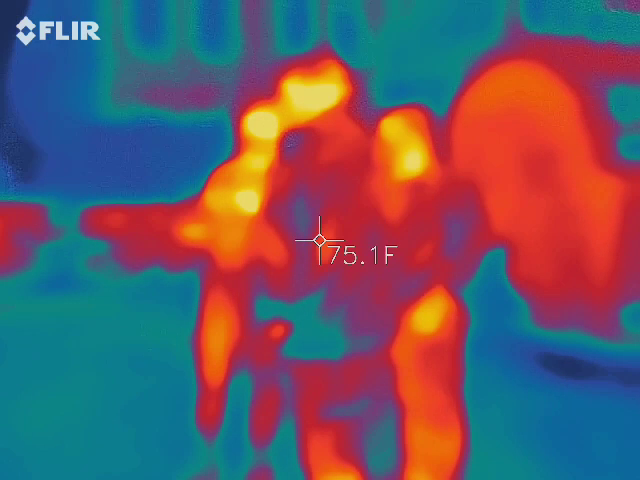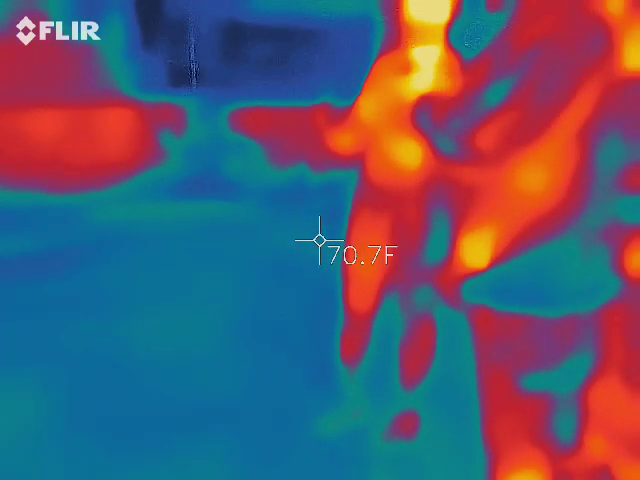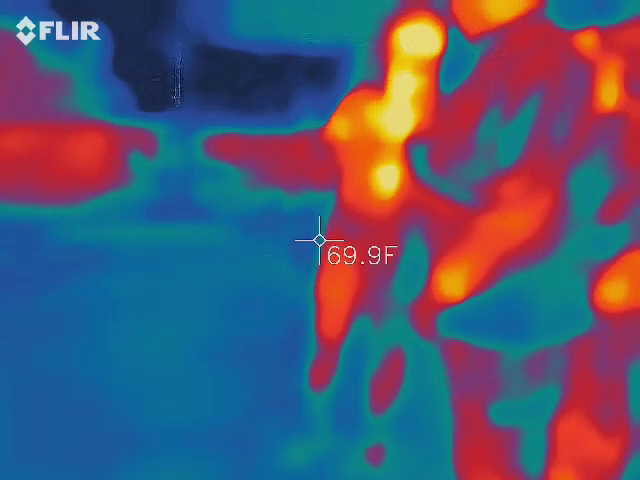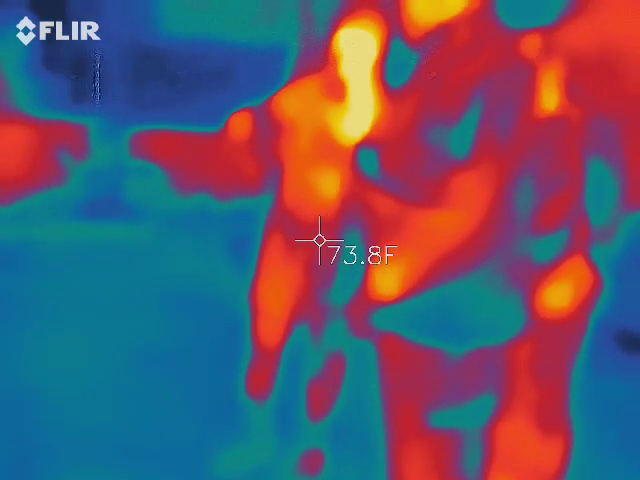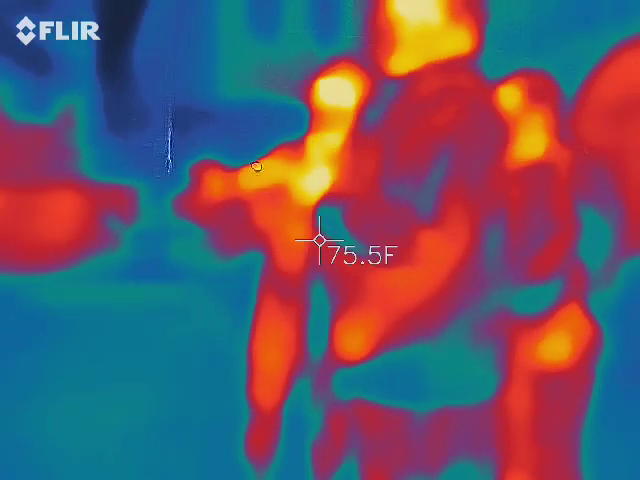Showing him it's very sensitive, so I try to hold it as still as possible. This big number is just like the meter in my bag. That's the temperature based on this guy, and then the lights are going to move based on an interruption in the field being created around us.